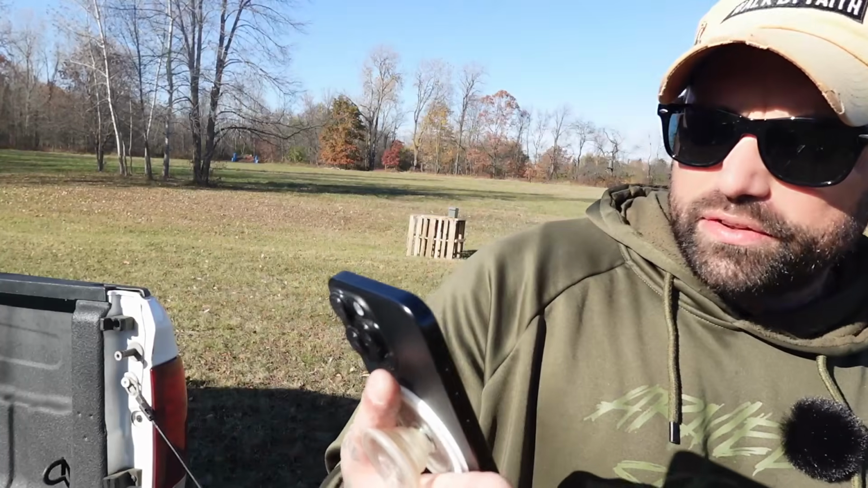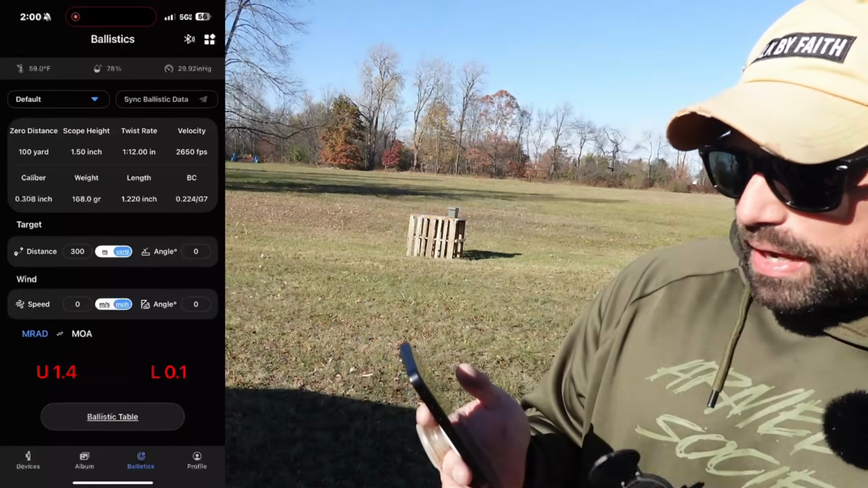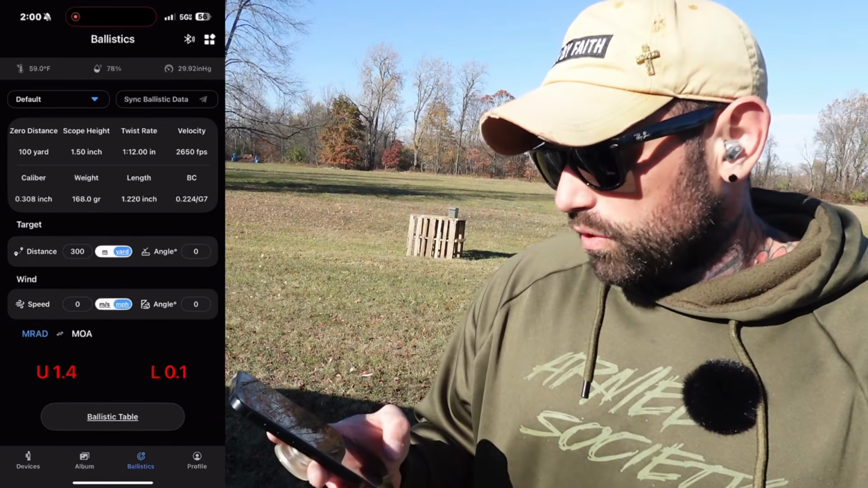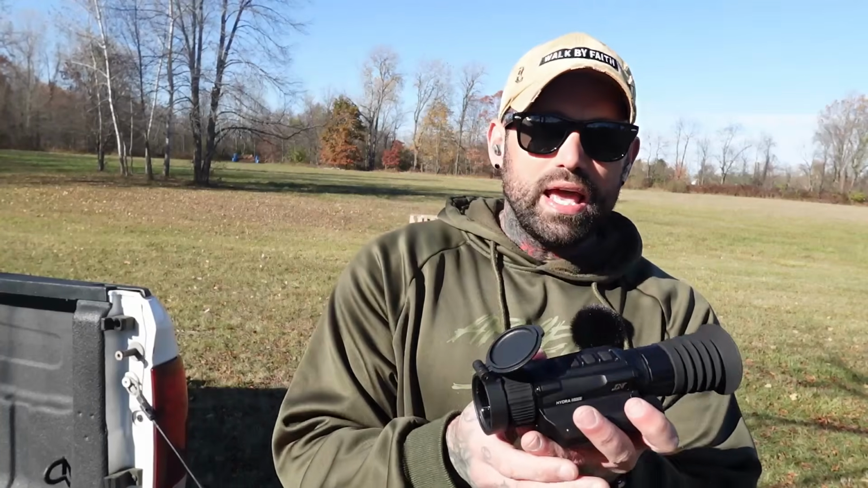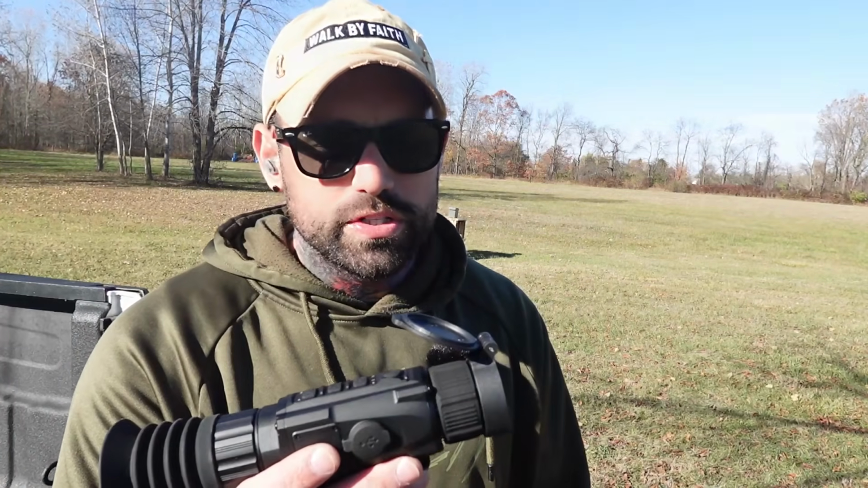I will say I do like the fact that it has a ballistics calculator. So you guys see it right here. Type in everything and it tells you your MOA and your hold depending on the reticle. I think that's a cool feature. It has like 7 or 8 different profiles you can use. You can save not just your ballistics calculator, it'll save your holds, change the reticle, change the color, off of the different profiles. So that's actually a cool feature.